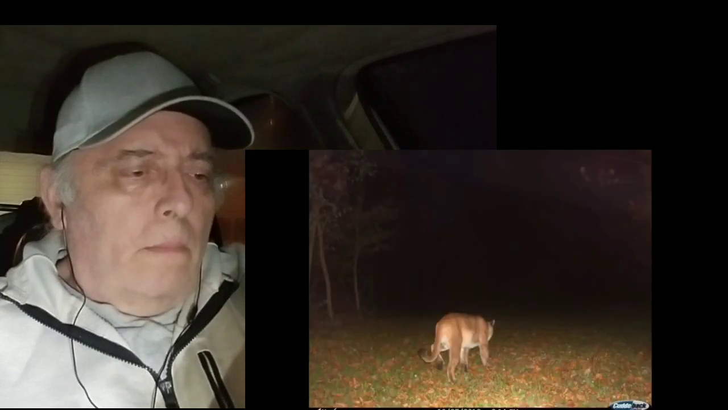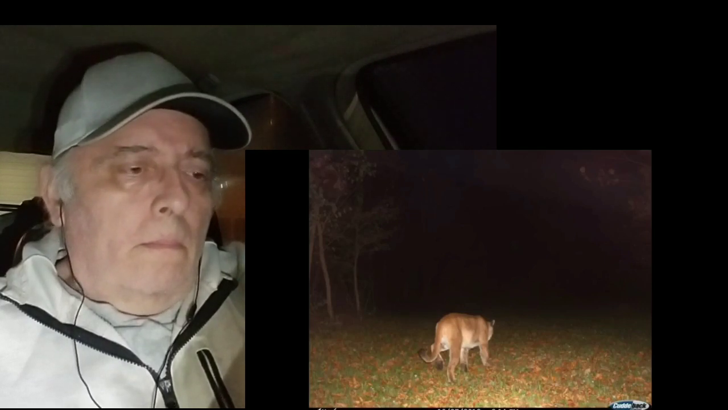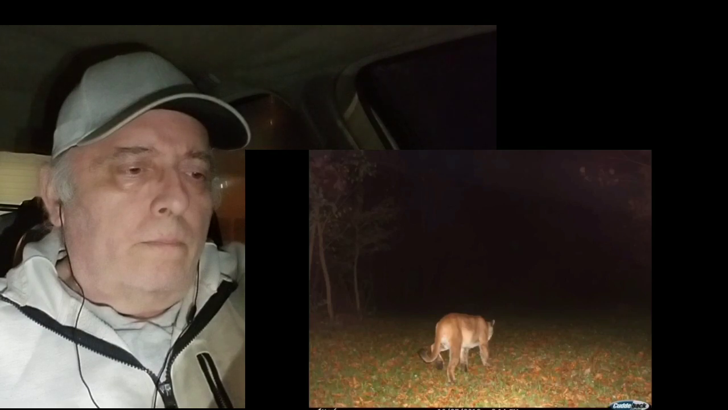It was on the night of October 27th, and the first trail cam capture was taken at 8:14 p.m. And up until this point, Lee had never seen signs of a mountain lion on his property before. And in this capture, we can clearly see the back end of one as it walks away from the camera.